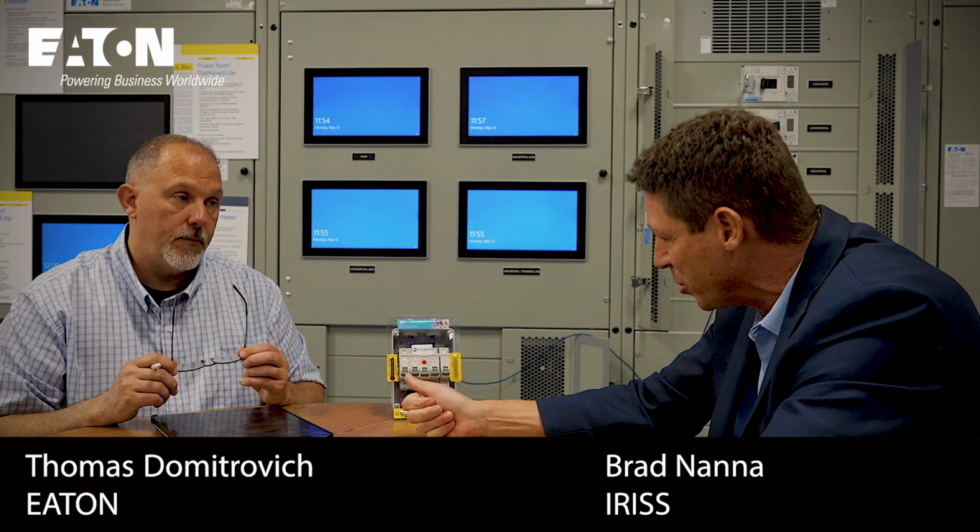So here's the other thing that people don't consider, and we see this all the time as well. When you put PPE on, I live in the state of Florida. Can you imagine doing thermography in a 40 cal suit in 90-degree temperatures?